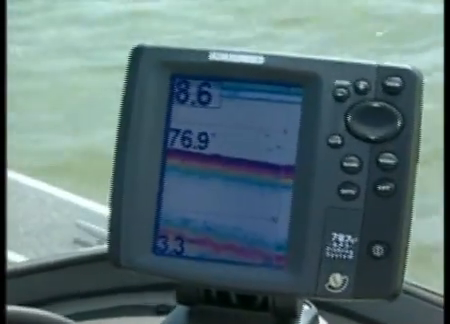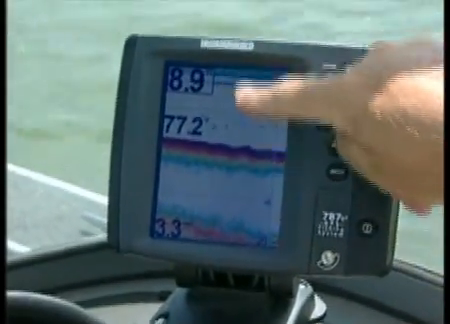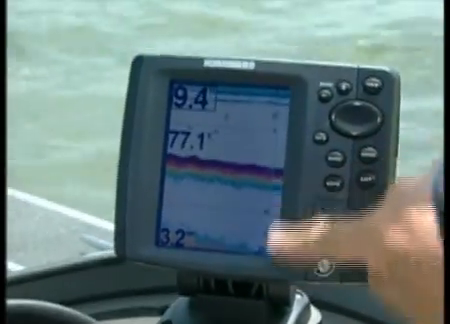Now it's getting deeper. It's getting ready to switch now. It's going to switch from the 0 to 10 foot scale to the 0 to 20 foot scale. There it goes right there. Now you see it just jumped to the 20 foot scale. Now we're reading 0 to 20 feet, but the water's still only about 9 feet deep. This is the surface, this is the bottom. This is all wasted space.